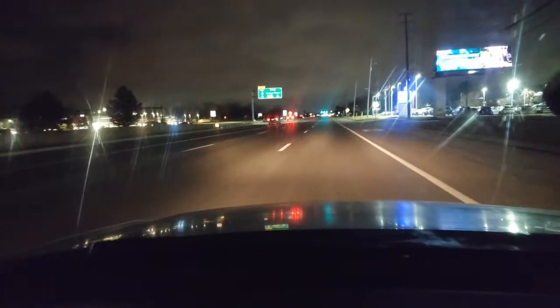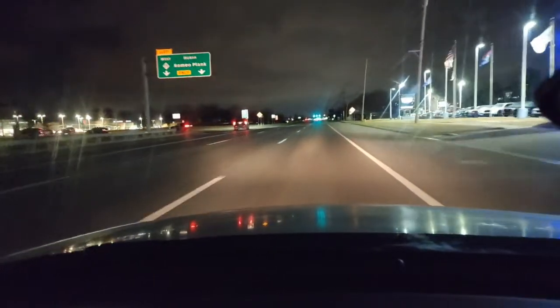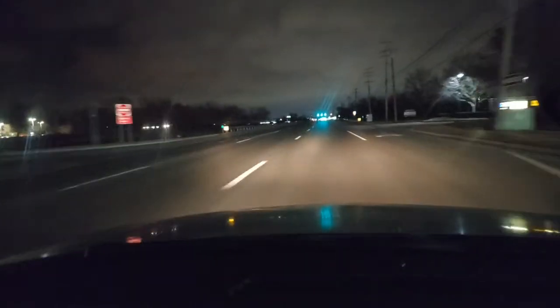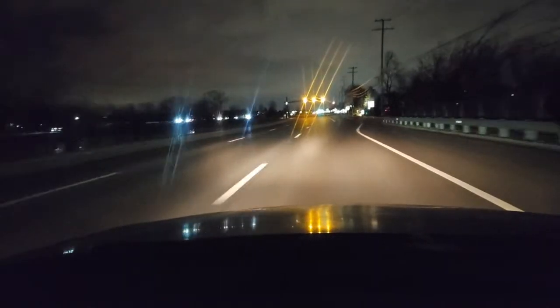Accelerate out smoothly. And then gradually pick up. Just taking our time. And then this yellow light we have to stop at.